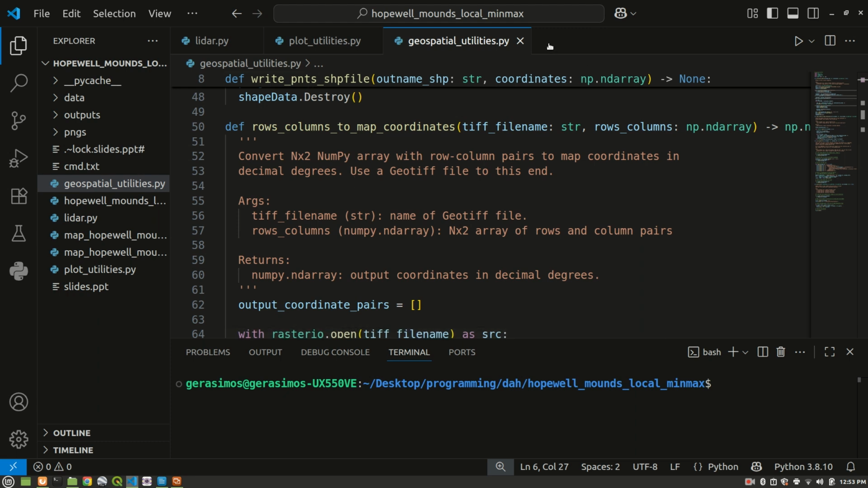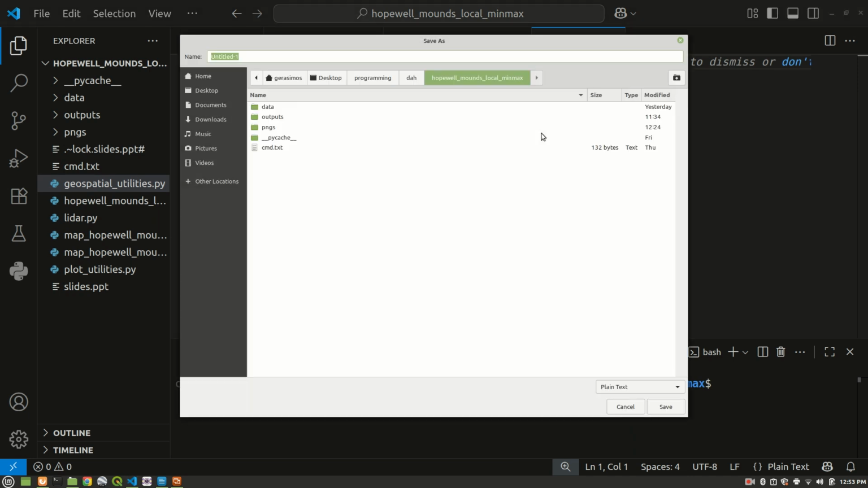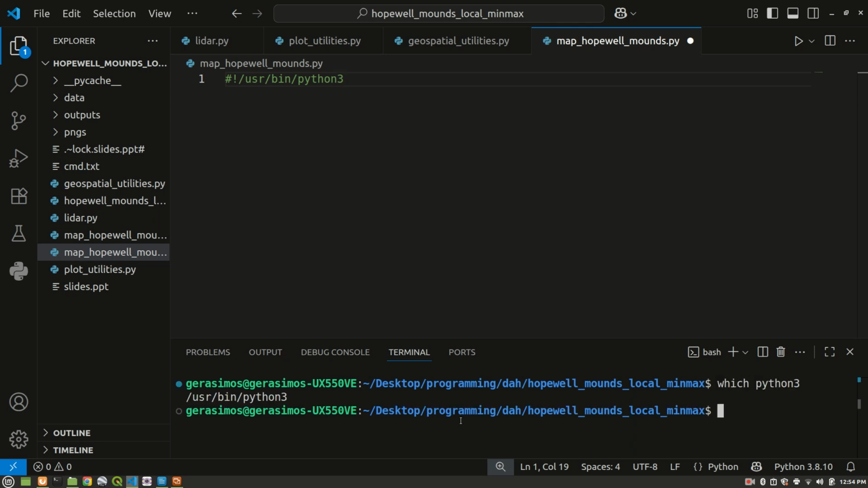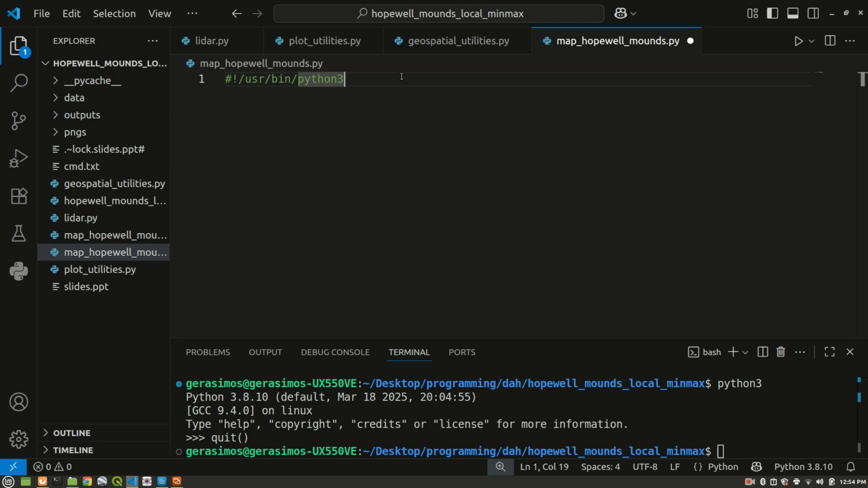So let's create a new source file here. We're going to call it, I don't know, map Hopewell mounds.py. I think that's an okay name. We're going to be using the Python 3 interpreter that's built into my system here. It's actually Python 3.8.10. Pretty outdated at this point, but it gets the job done.